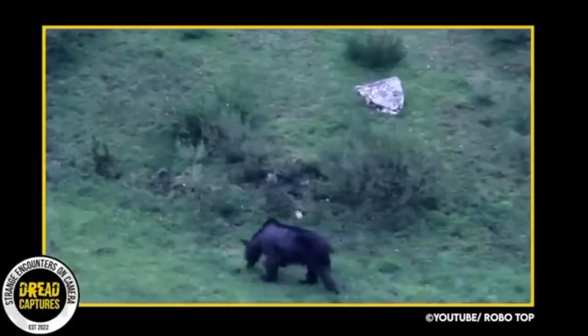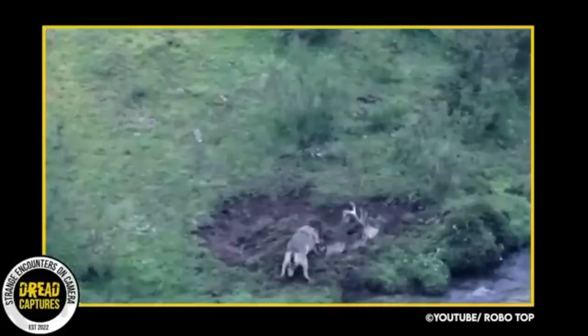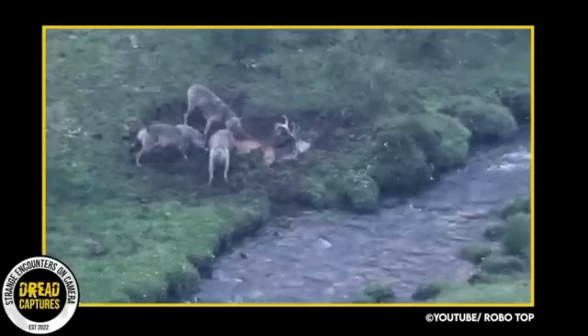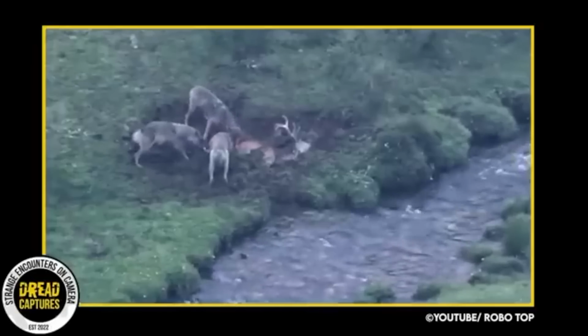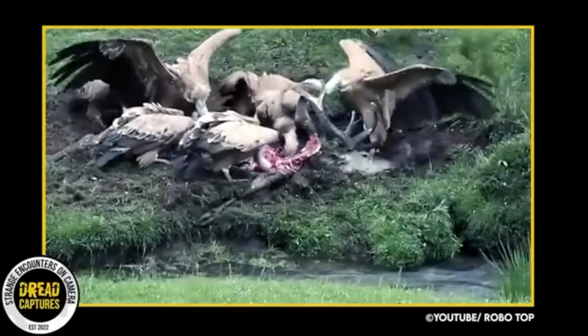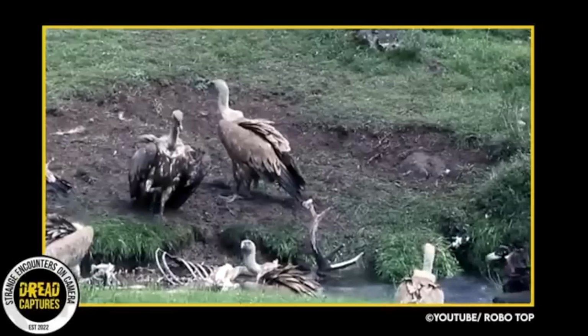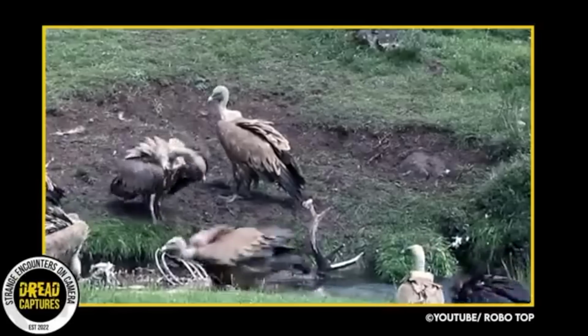Clearly that was not a good enough job because the wolves quickly moved the dirt off and had a feast. When they were finished, it was the vultures' turn, and they destroyed it, eventually pulling and prying and dragging it into the stream. Just a great camera capture.